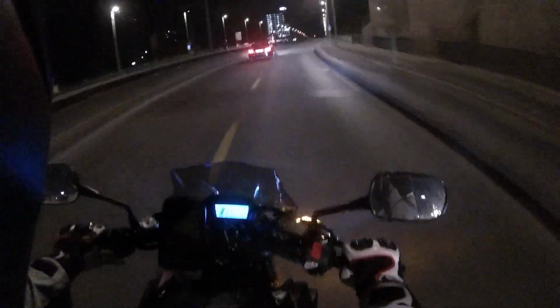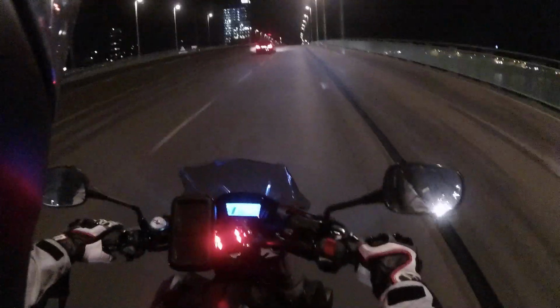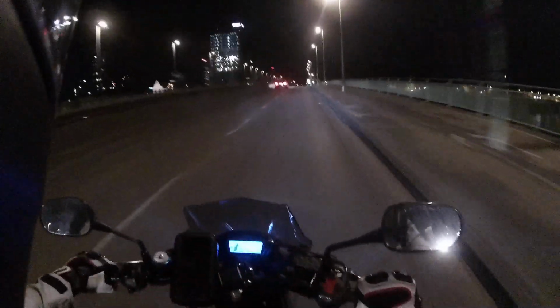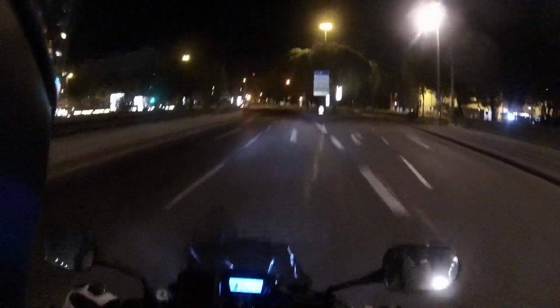Let's take a ride right here. To be honest with you, I do not know how quick we can go here. Probably 50. Oh no. But this is the Rhine. Maybe you can see the dome right behind us on the left. For the police, just keep in mind my speedo is way off. I have to get that checked.